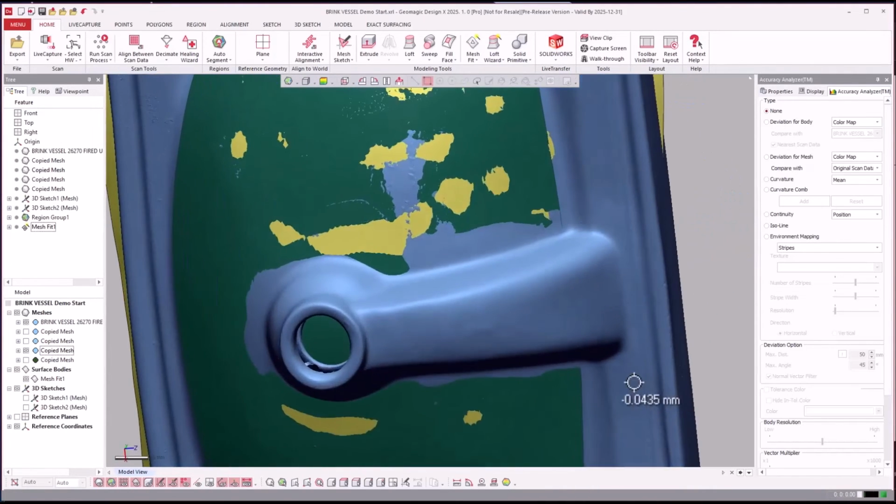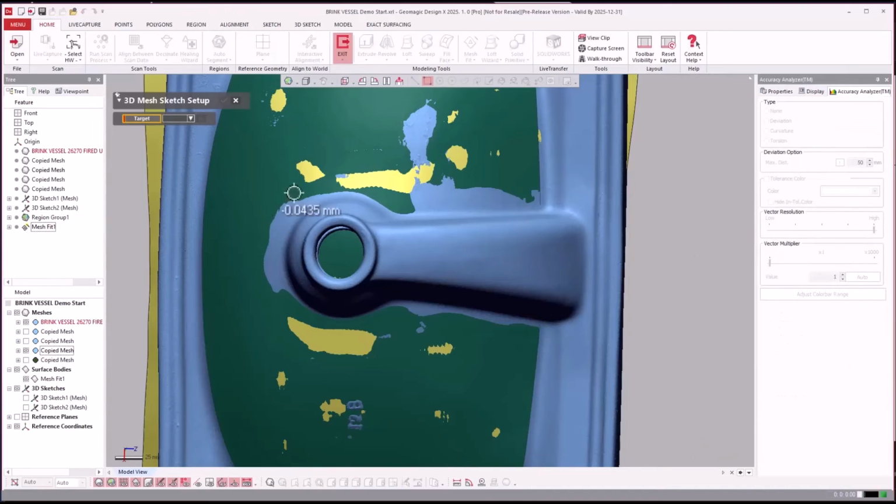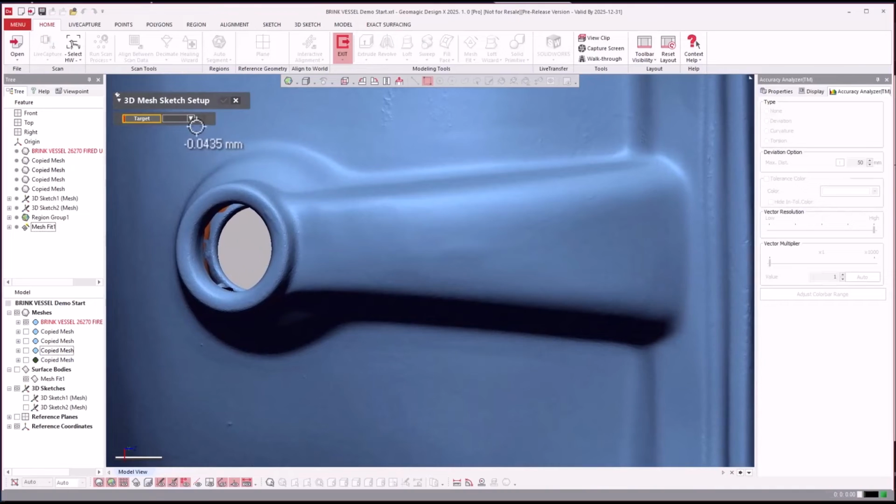So I can come in and do a 3D mesh sketch, and we will just turn some stuff off here. And we will do it on the main. You can draw it by hand.